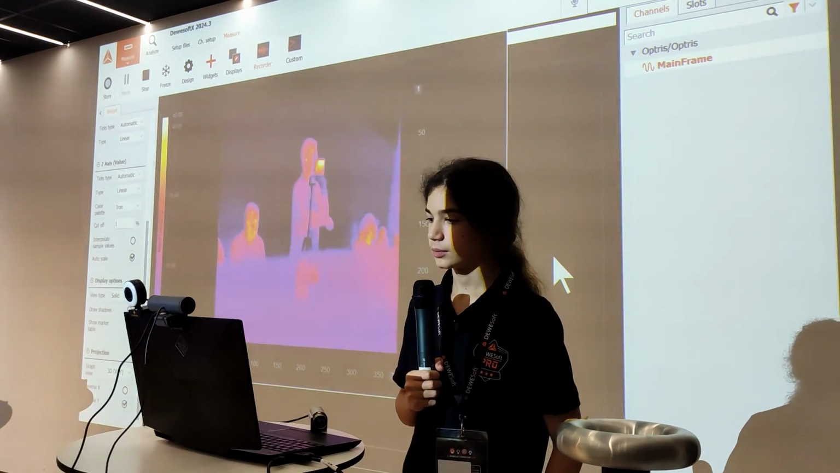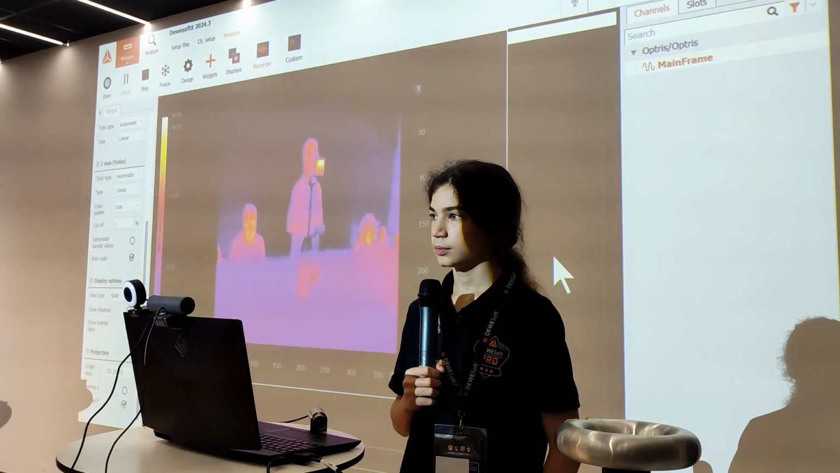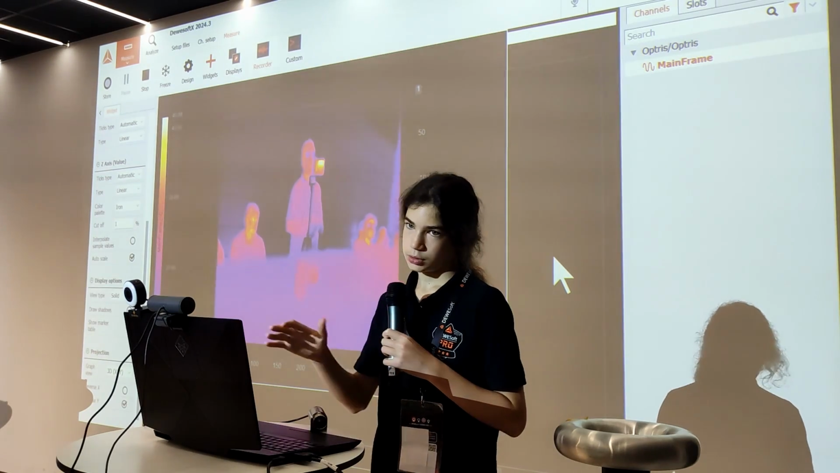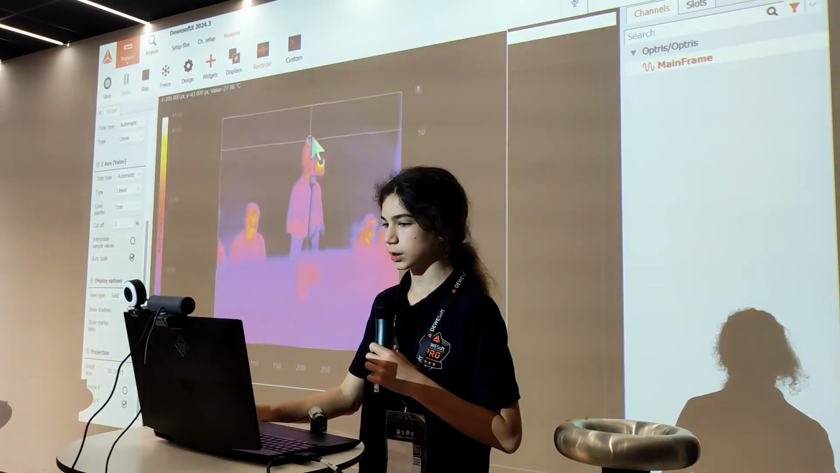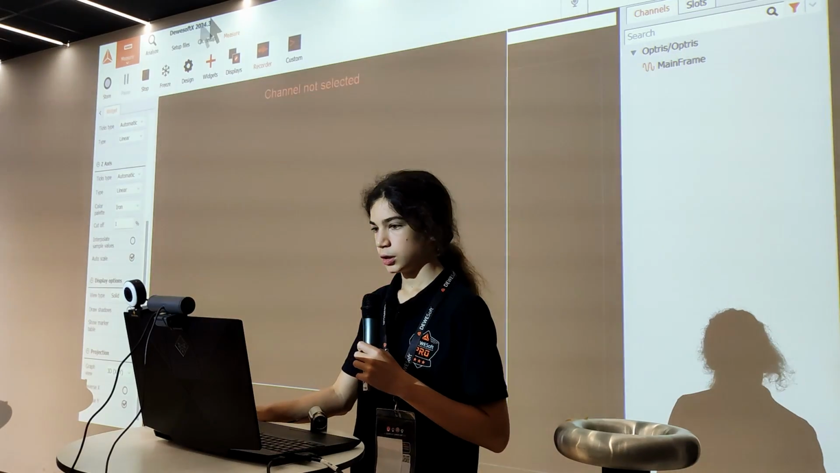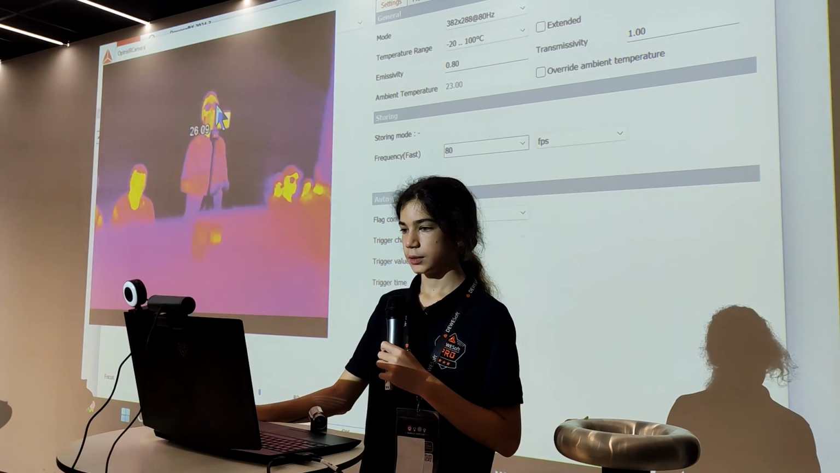When you set up the thermal camera and you set the emissivity, you put 0.8, why do you choose that number? Well, usually you would set the emissivity to 0.9 because it's roughly the emissivity of most objects, but I set it to 0.8 just so that you can see a greater difference between the 1 and the later 0.8. So actually, we can change it again. Here on setup, the emissivity is 0.8.